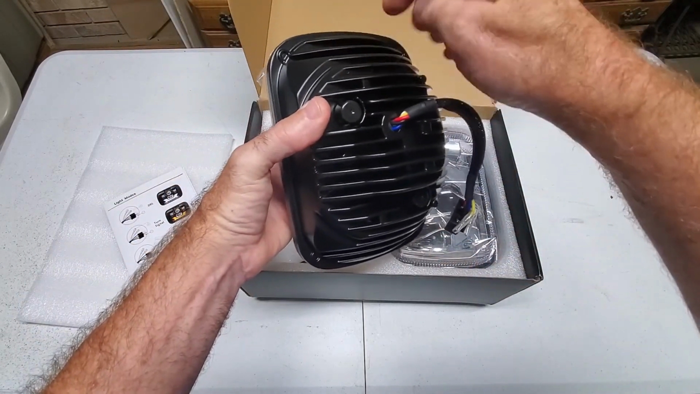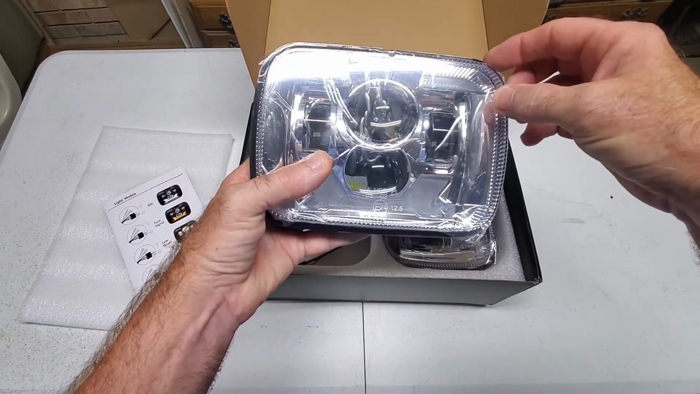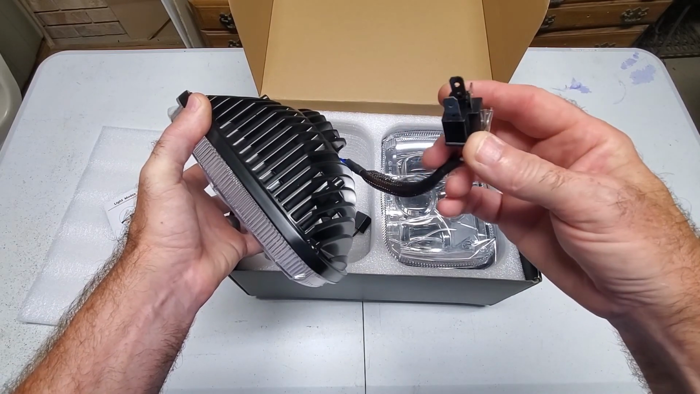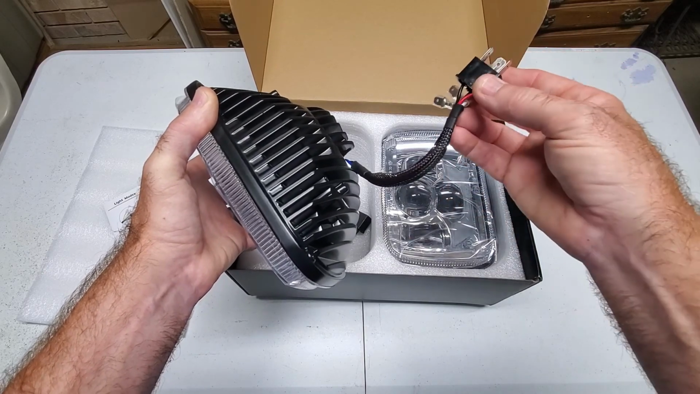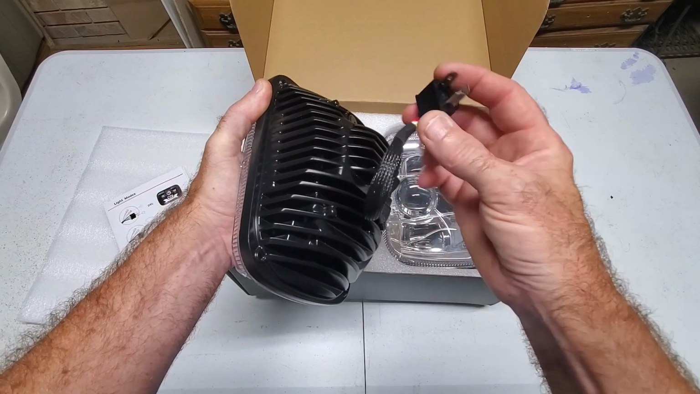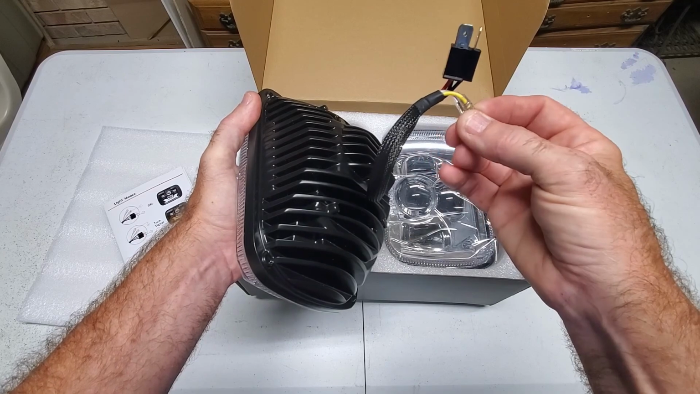Very well made. This is all metal. The front cover is some kind of plastic material, and they're a direct plug-in replacement. Now there are a couple of different ways that you can plug this in, but if your wiring harness is designed to plug straight into the back of one of these seal beam units, then it's just as easy as plugging that in. But you'll see there's two more wires here on this, a yellow and a white one.